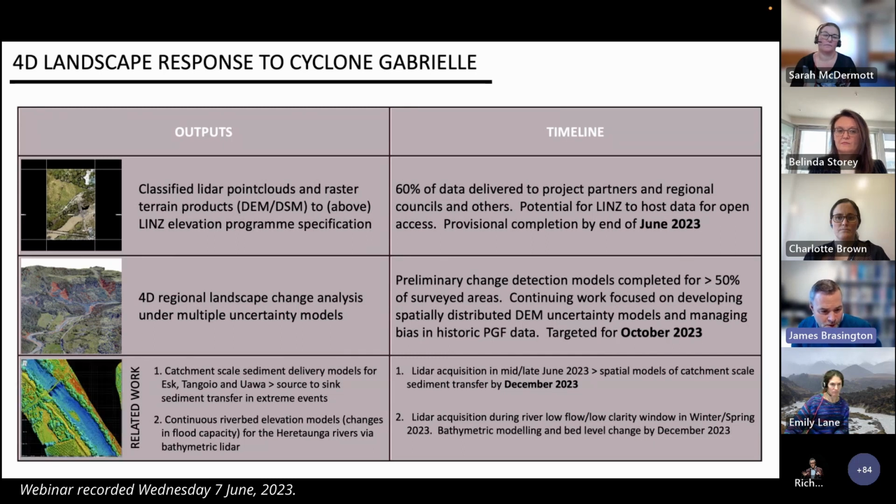We're also going to be acquiring continuous riverbed elevation models using bathymetric LiDAR to understand exactly how bed level has changed on the major rivers of the Heretaunga Plains, with a real question here around whether changes in flood capacity have driven that event, but also may create added residual risk as we move forward over time as well.